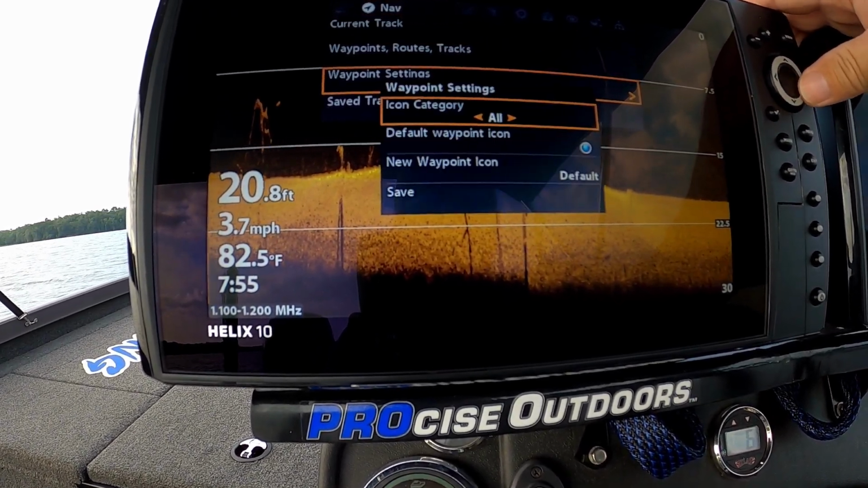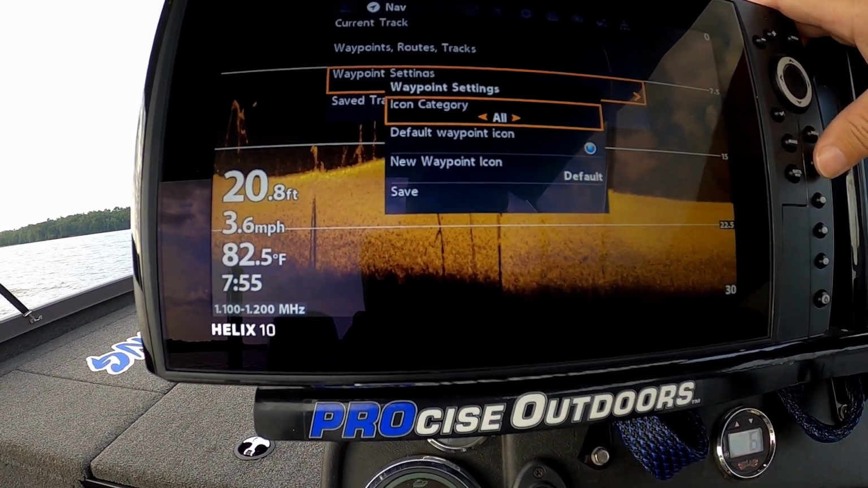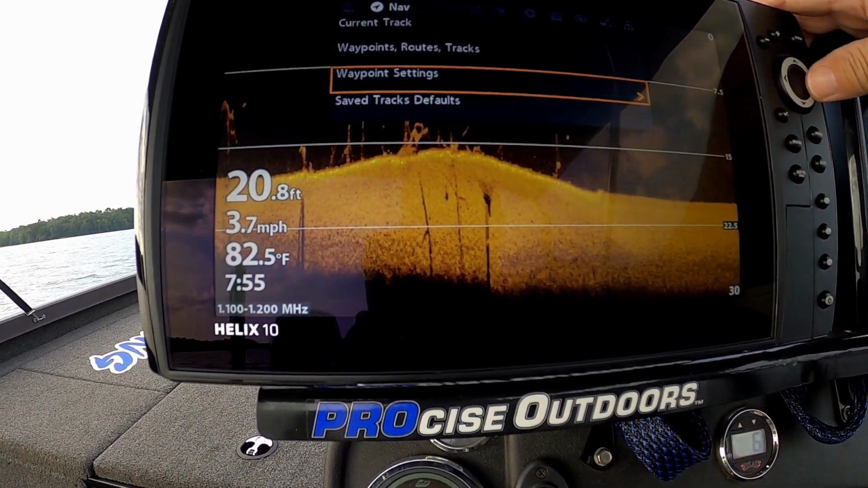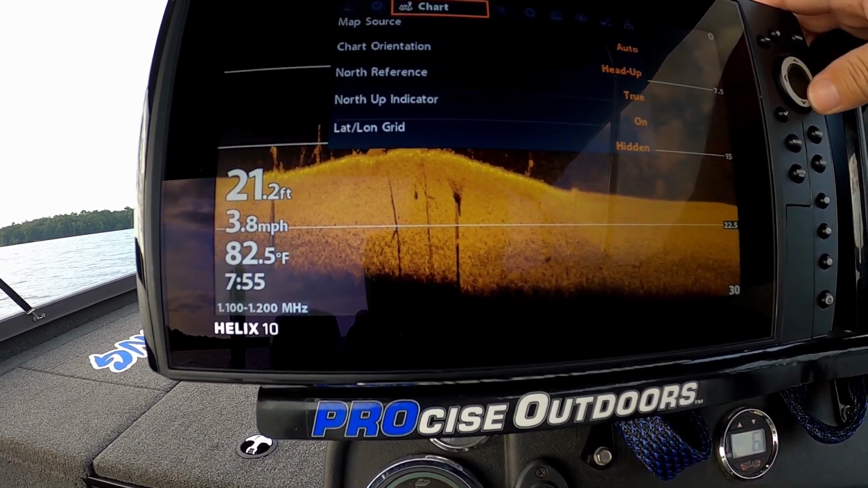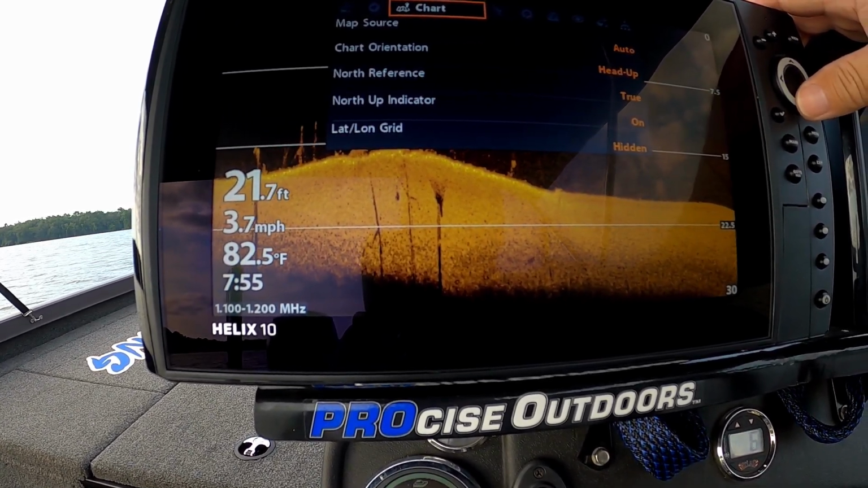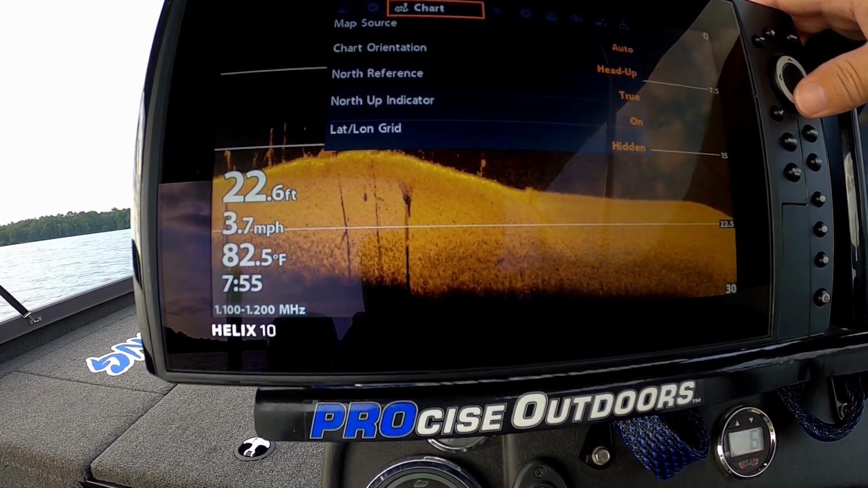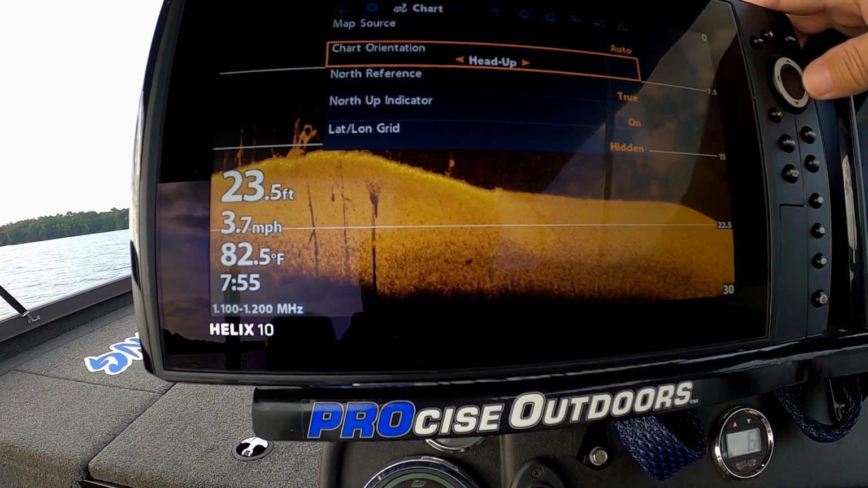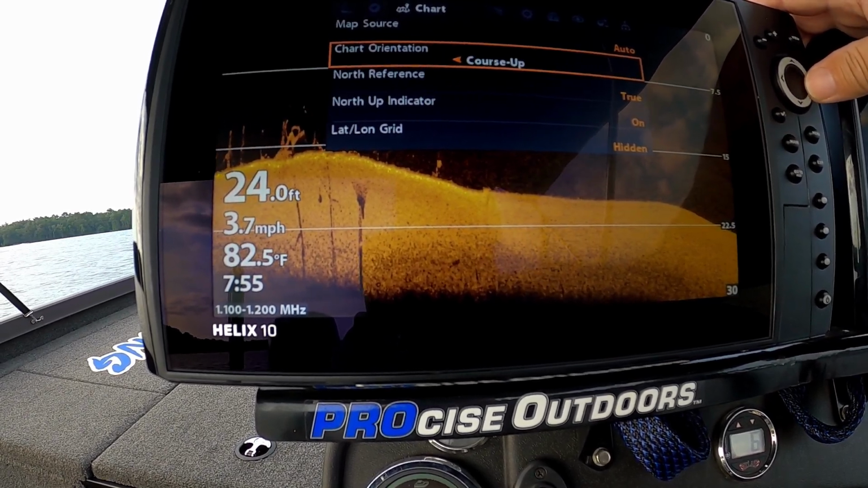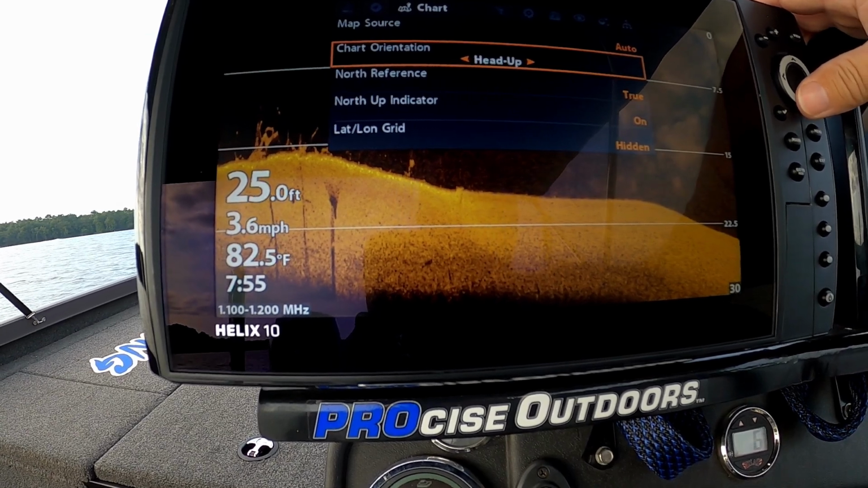We go to our waypoint settings. That all looks good. Not gonna change anything. This is factory settings. We're gonna leave it there. Chart, map source is auto. I believe I've got my Lake Master chart in here. Chart orientation, we're going to turn that to heads up.